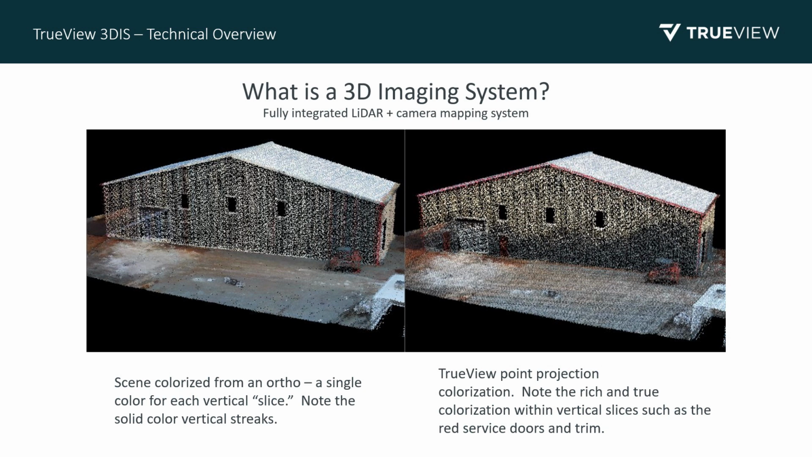So first, what is a 3D imaging system? A 3D imaging system, or 3DIS, as you'll often see us reference it in our documentation, is a fully integrated LiDAR plus camera mapping system. The LiDAR sensor and the camera are integrated together. They're both calibrated to the position orientation system, so we know precisely where the cameras are looking, and we know their position. Doing that, we're able to colorize a point cloud in a little more intelligent way.